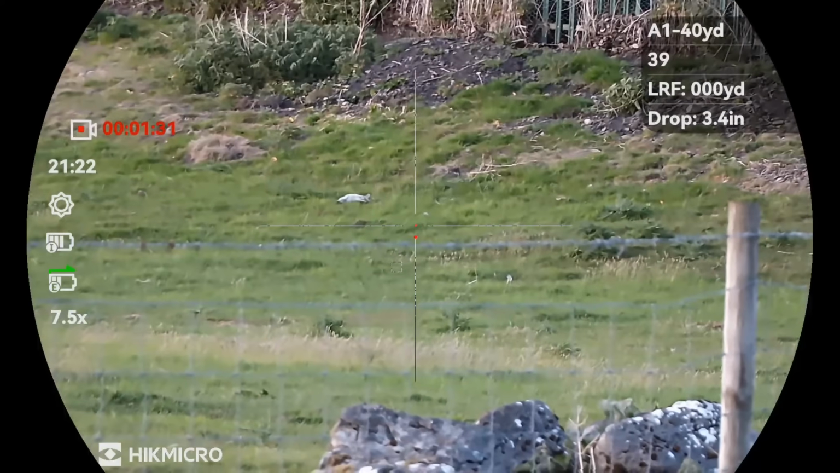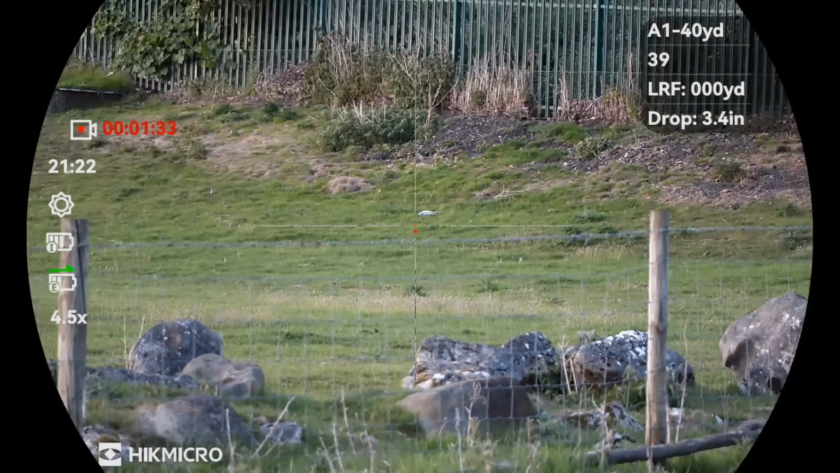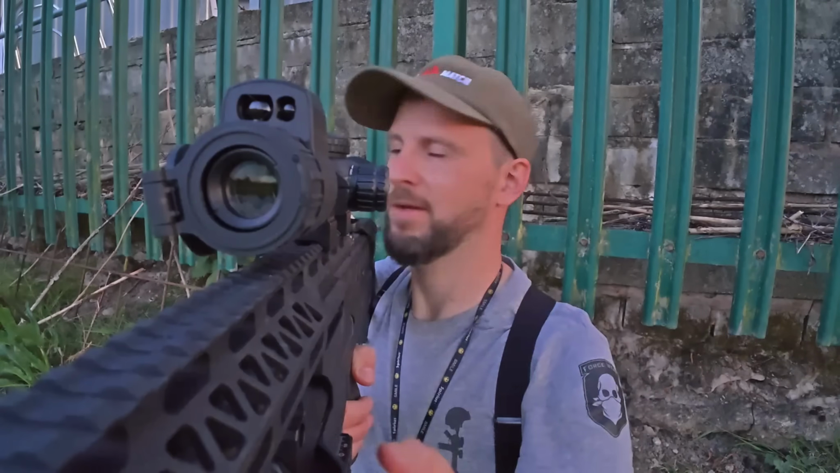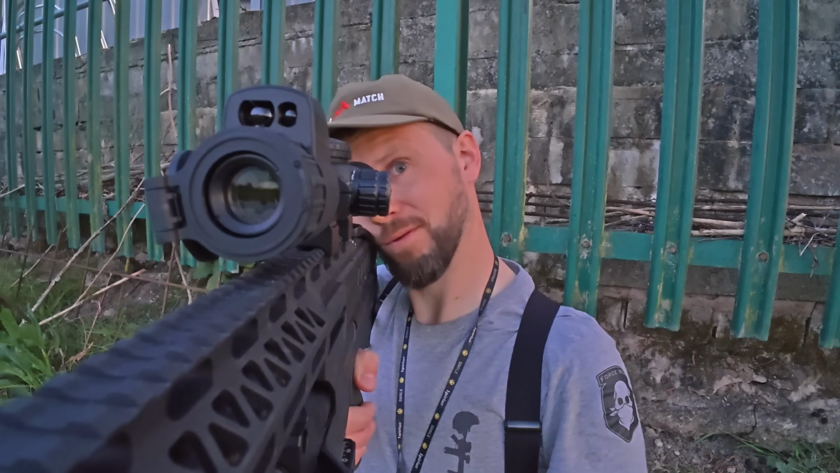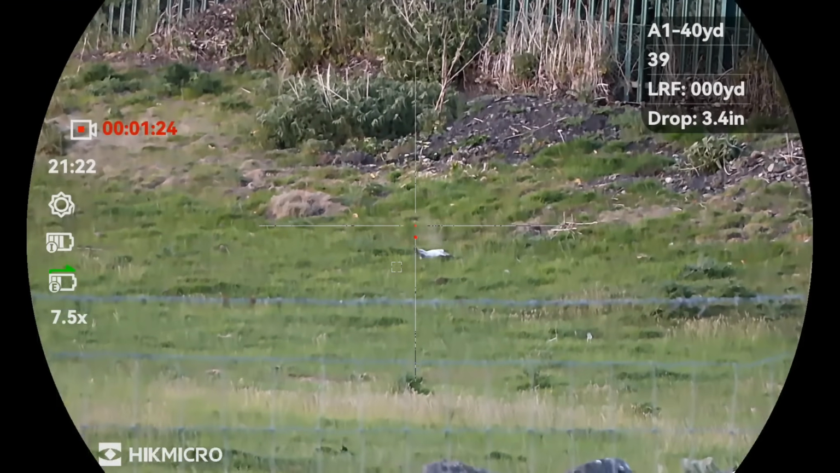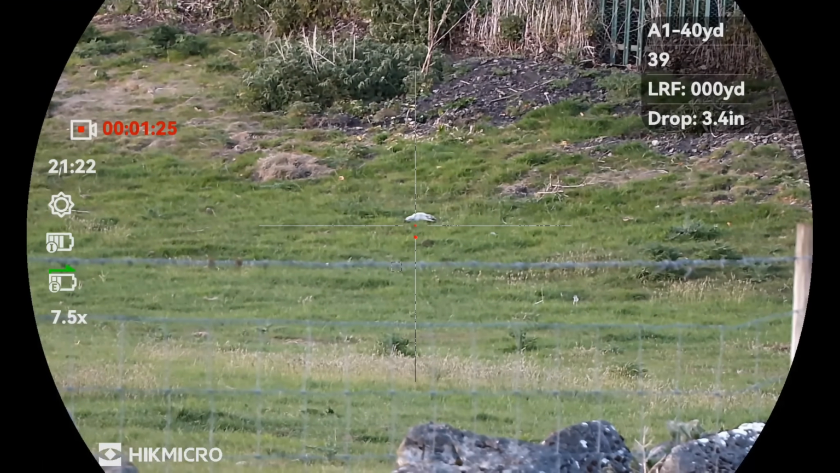I gotta say, that made one hell of an impact when it hit. Wow, that didn't half thump. I can imagine the slug has probably just opened up like that. Wow. Yeah, very good. Very, very good.